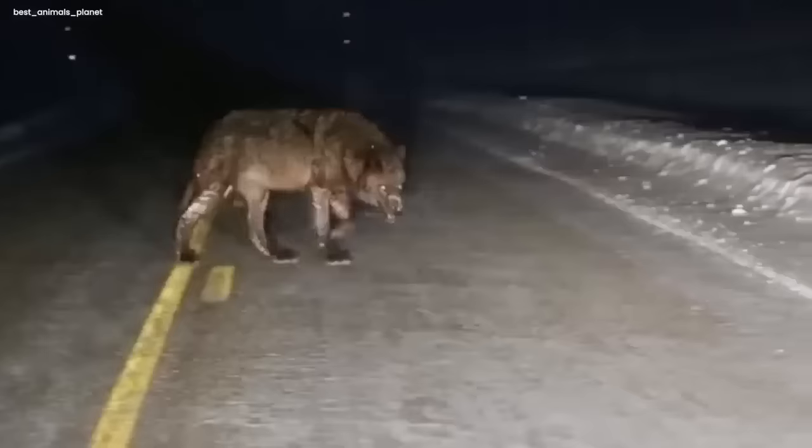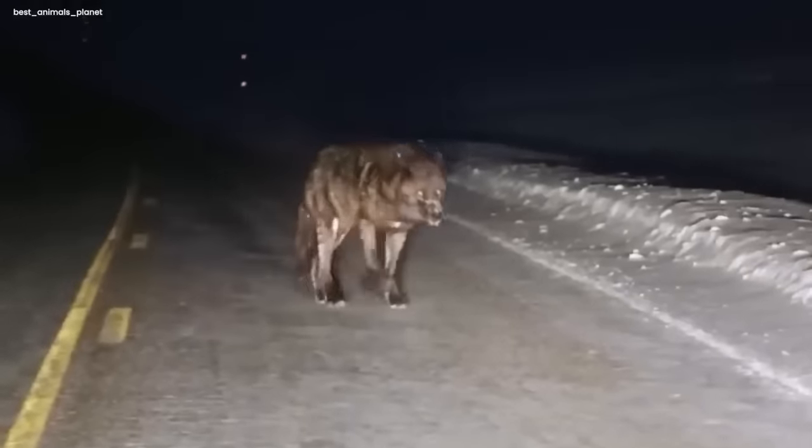Giant wolf! In the dark, something strange happened. A big video showed a giant wolf coming out of the shadows. Its eyes were shining mysteriously. The air felt weird and scary as the wolf moved.